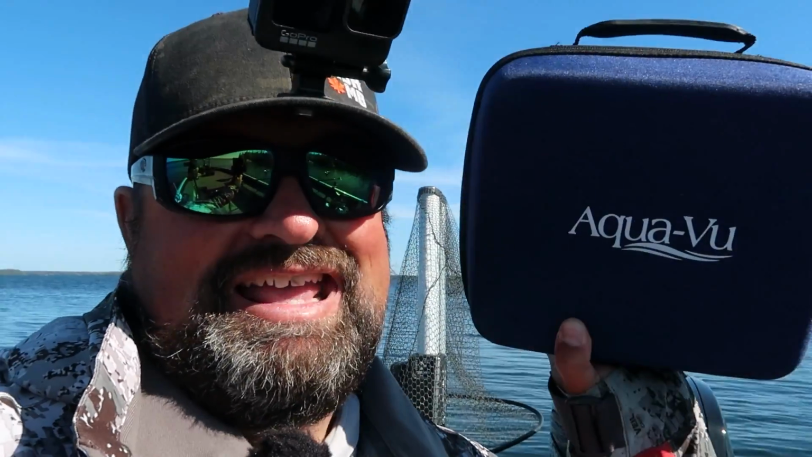One other piece of electronic I want to cover that I use from time to time is the Aqua Vu. This is the 822. This is a really, really portable unit, and I find that really nice. If Mac and I were out there and we're not getting bit and there's a pod of fish, we can drop it down and be like, oh, those are suckers, or those are ciscos, or those are whitefish. Let's move on, because that can happen where you're not getting bit and there's a reason for it because they're not even walleye. Or all of a sudden there's a bunch of big marks and you drop down, it's like, no, those are walleye. You're gonna wait them out a little bit.